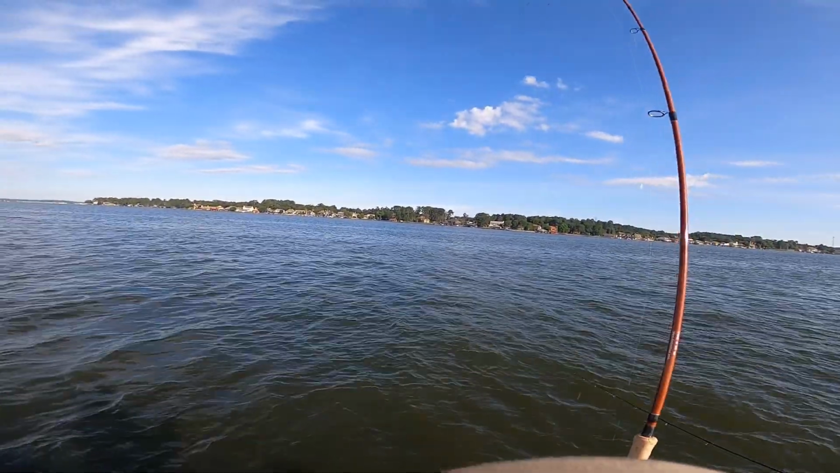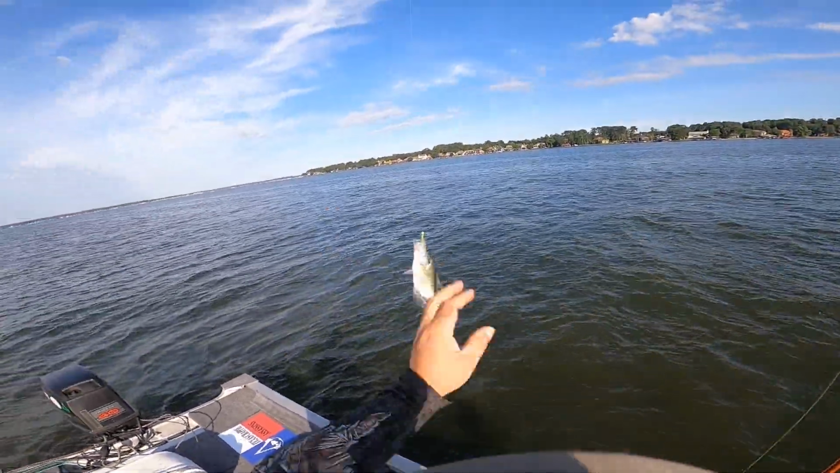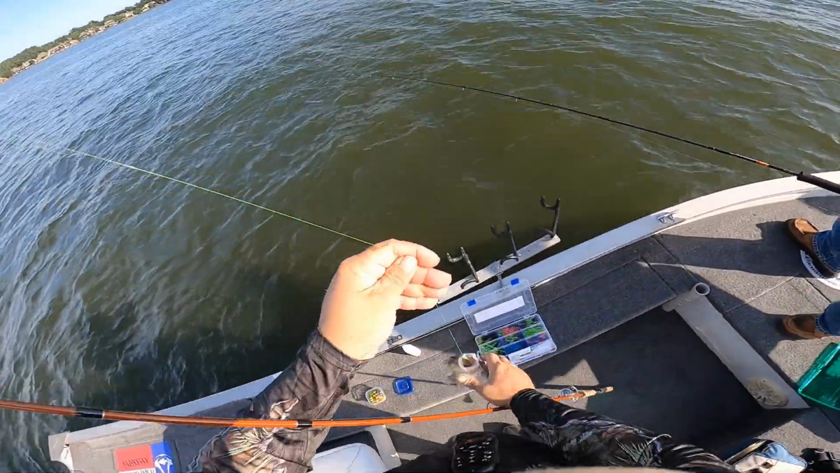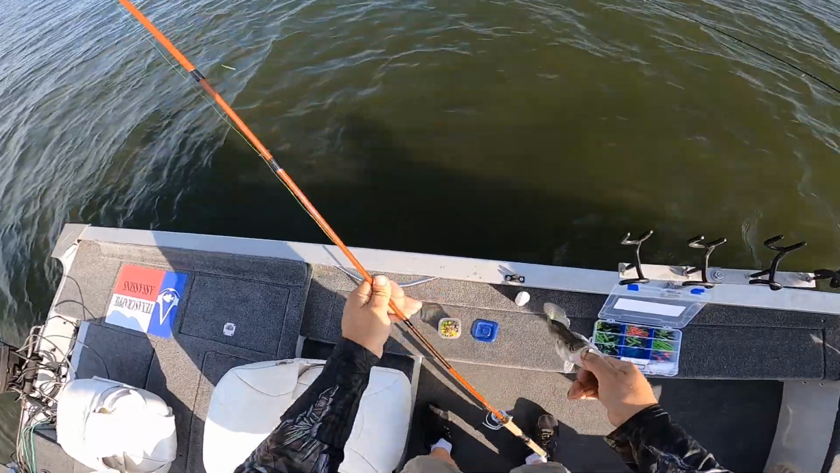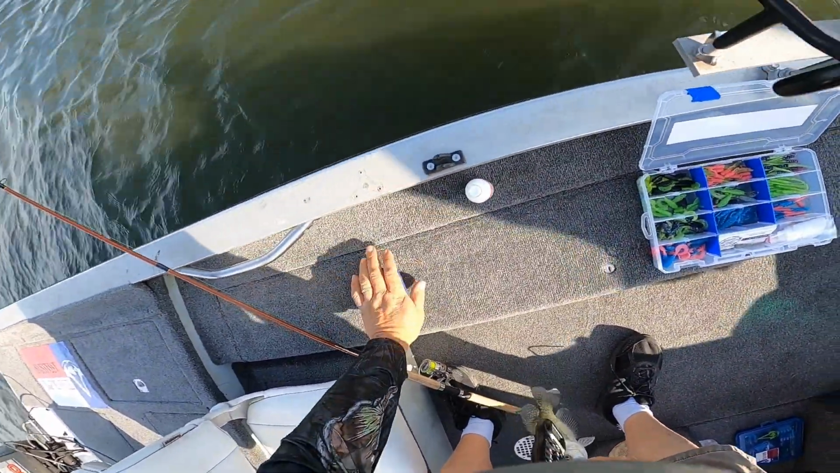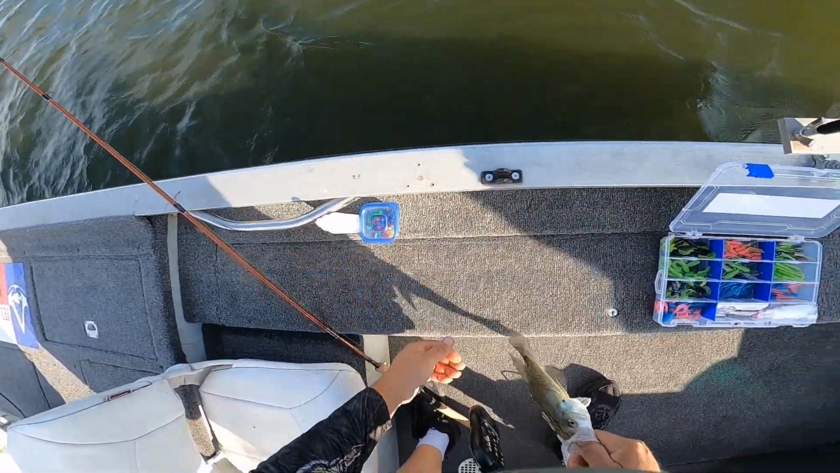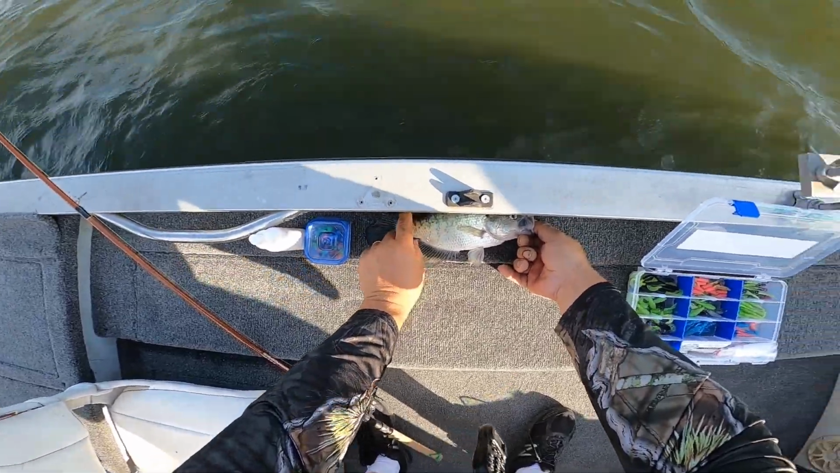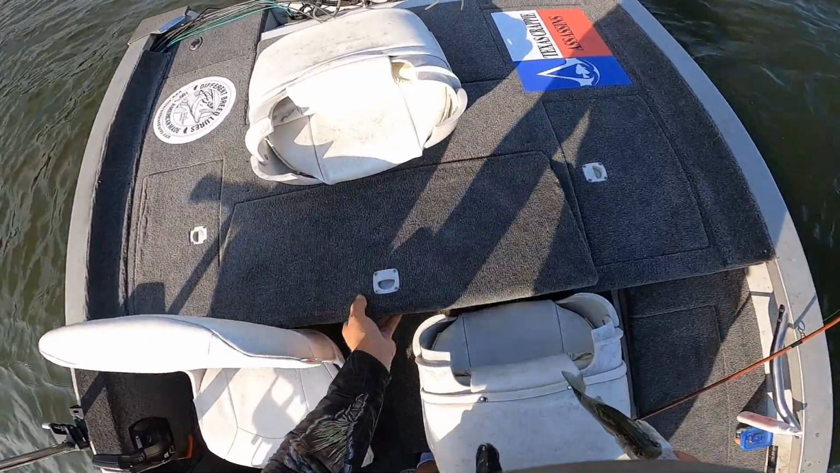There we go. Little one. Too little to go in the live well. Maybe not. About 10, 10 and a half. You know my theory on that though. If it's 10 and a half, it might make it to the live well because Wool needs to take some fish home. He loves eating these things. Oh man, hard to beat. Yeah, it's 10 and a half. We're gonna save it for you.